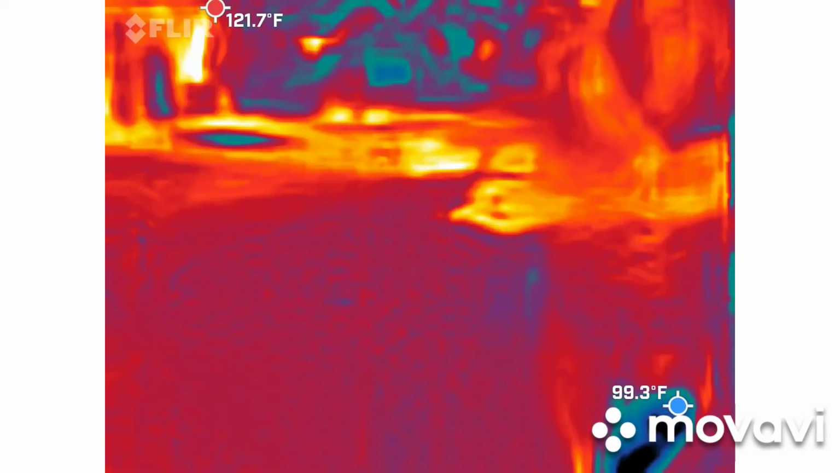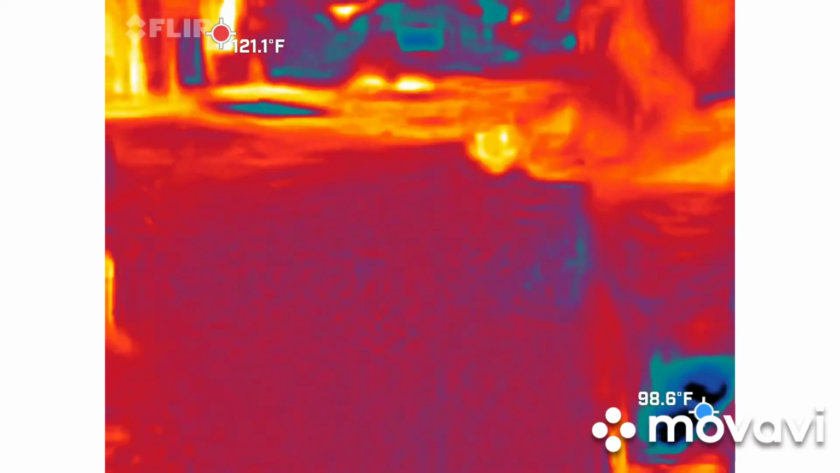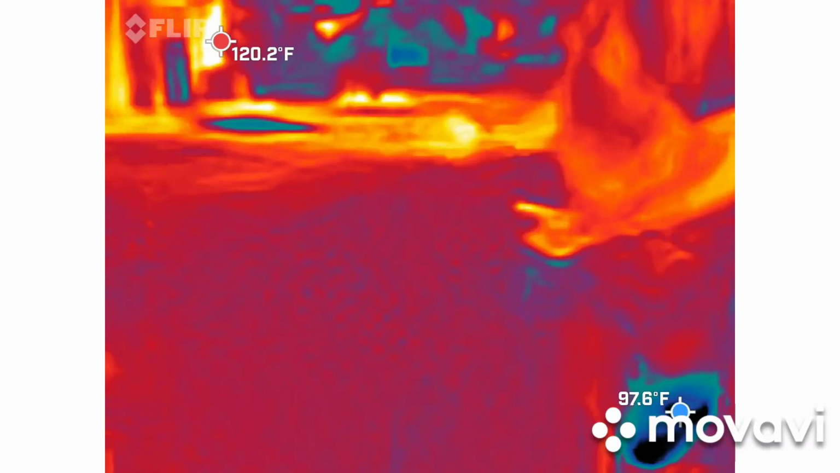Again, we're rolling the dice with all these devices. And with yours, it's generating false positives in between. So again, a lot of people have that same question.